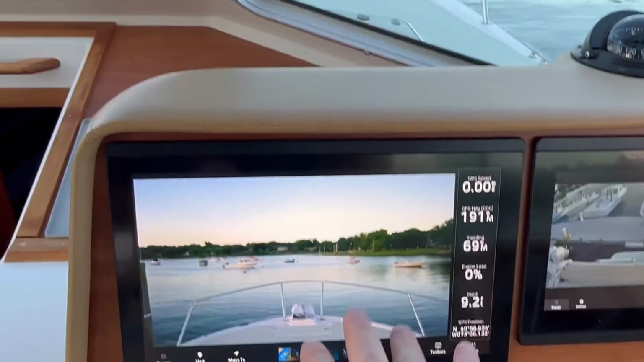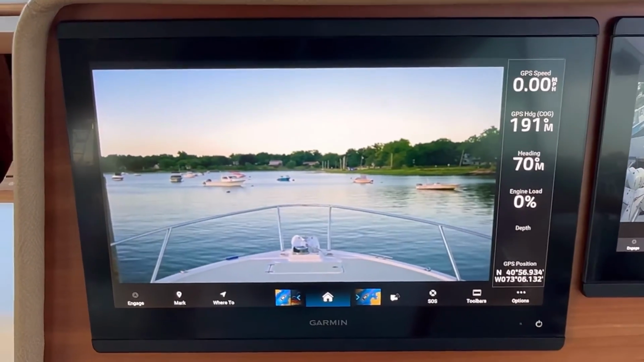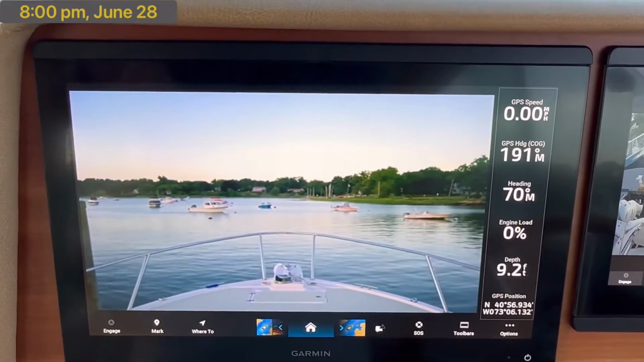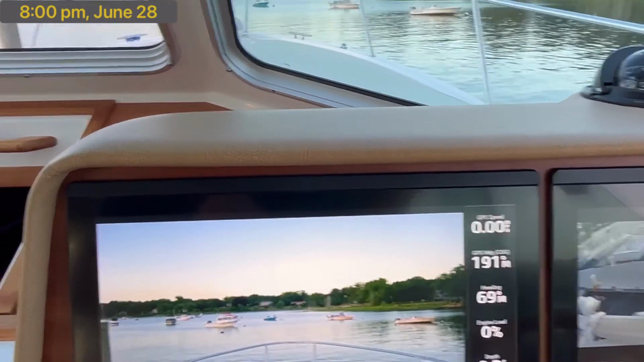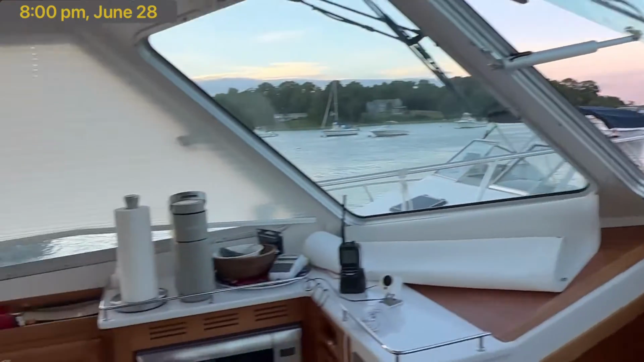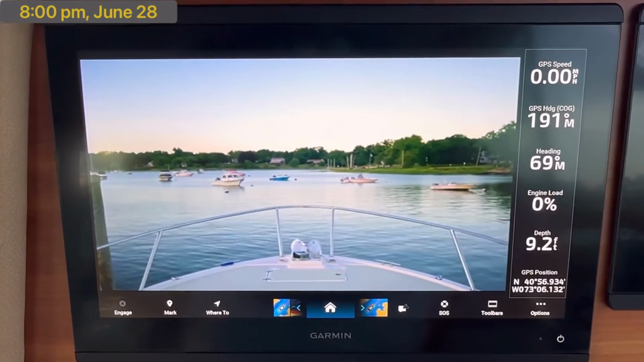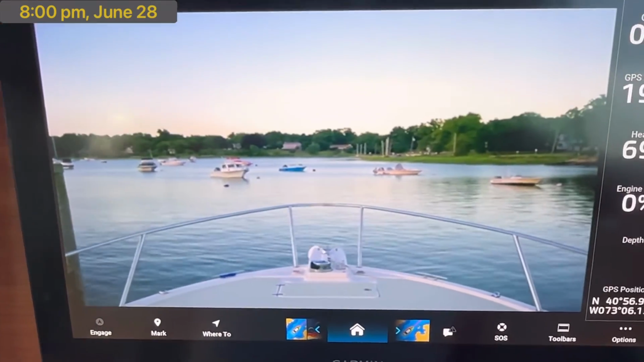So this screen is my Sionyx Nightwave. It's mounted up on the roof of the boat. Just for a point of reference, it's about 8 o'clock on June 28th, so it's still pretty light out. The sunlight is starting to dim a little bit. The sun's starting to set there, but you still have plenty of light, and obviously you can see pretty well here. There is a little bit of fuzziness. It's not a super crisp image, but that's by design.